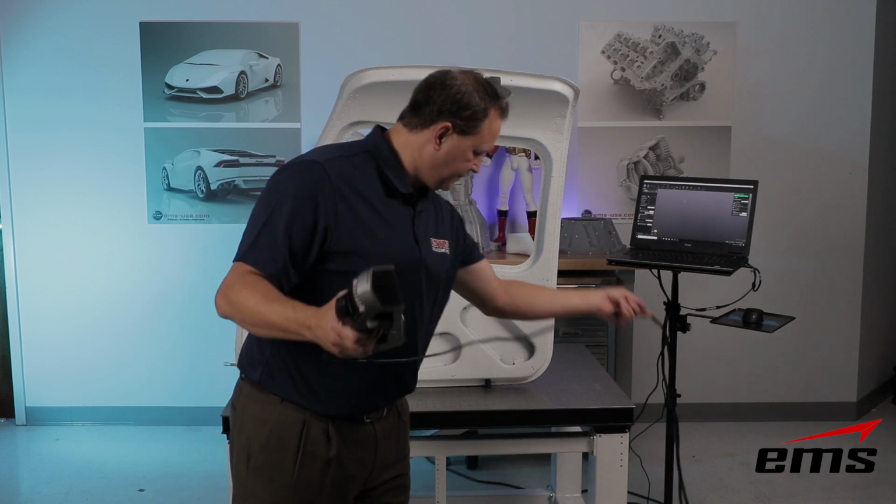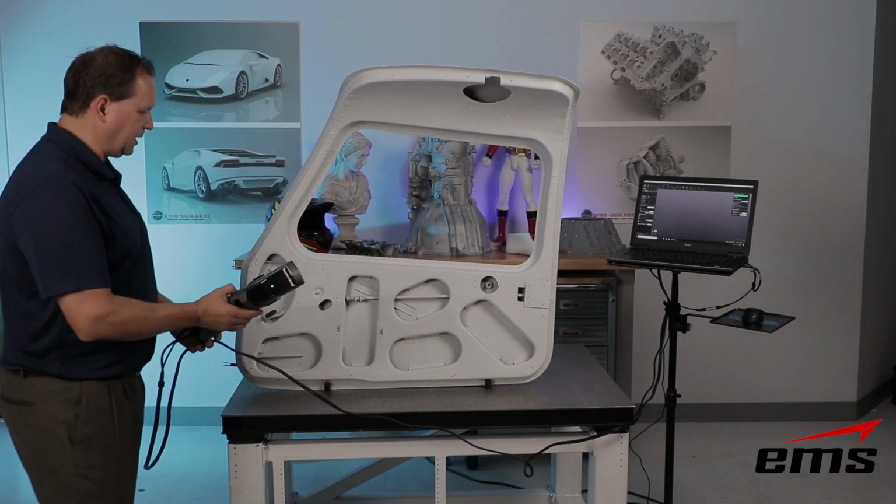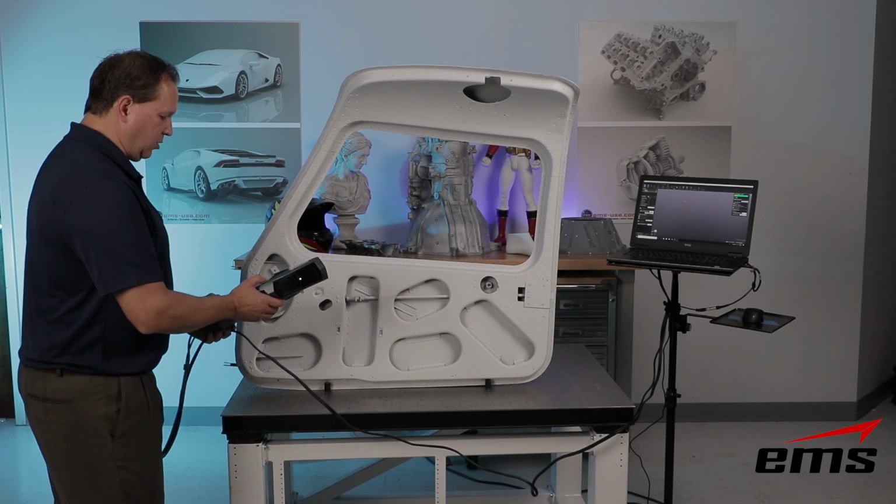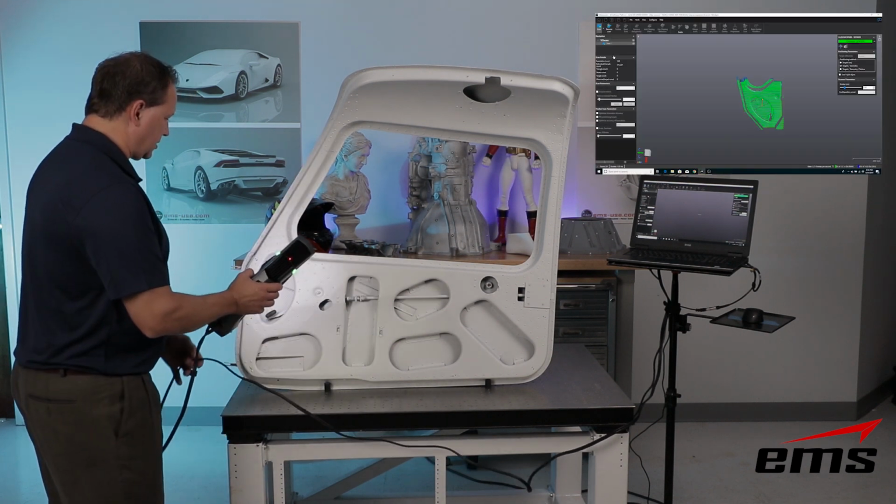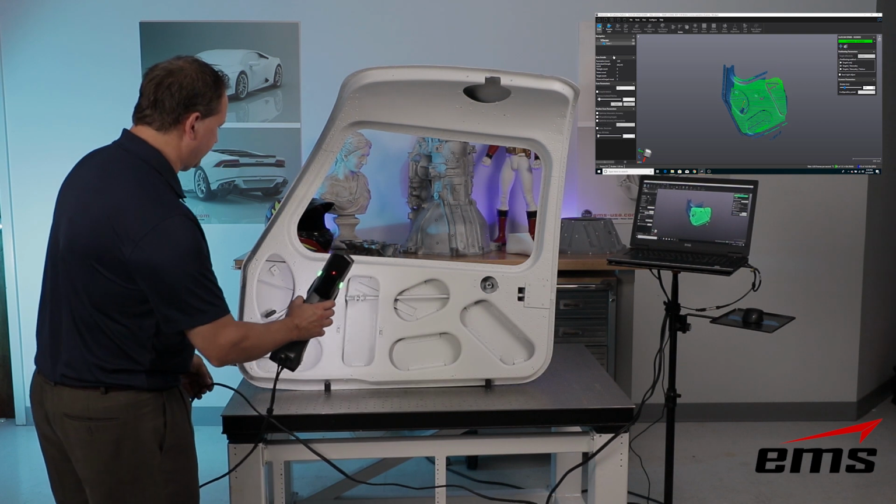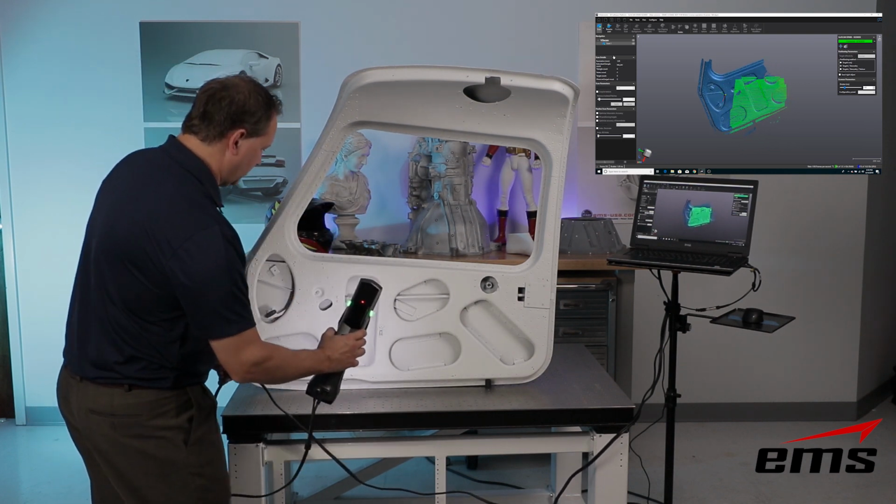As far as the cable, it comes with a 10-foot cable, but there's a 25 and 40-foot cable. So if you're doing something very large, you can have a long cable, because it does have to be tethered to the PC at all times. But we're just going to start right here and just start moving around. And with that big 15 by 15 volume, you can see how fast we can move along here.